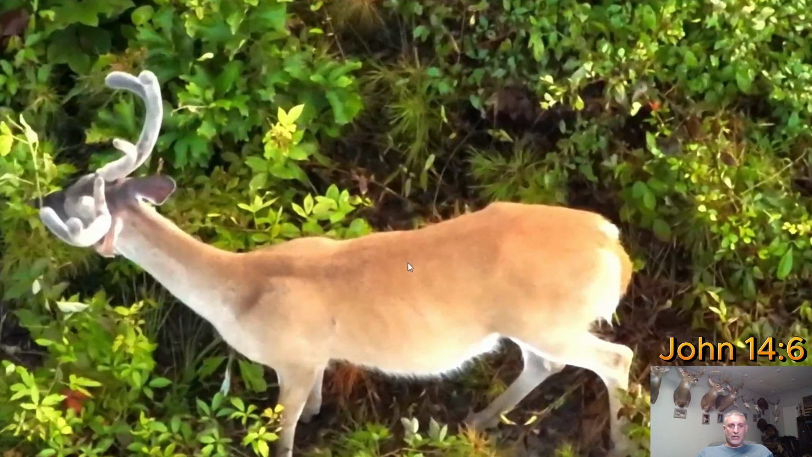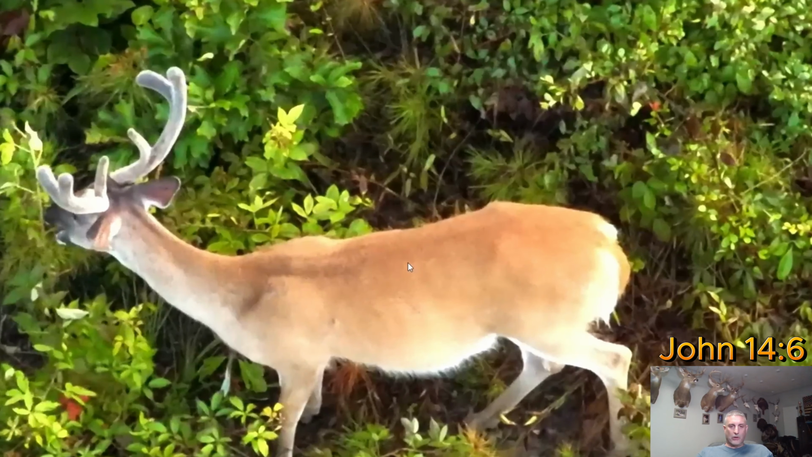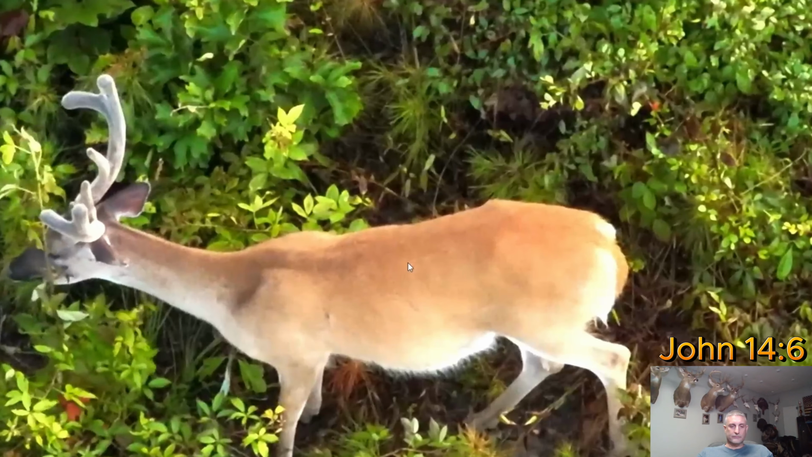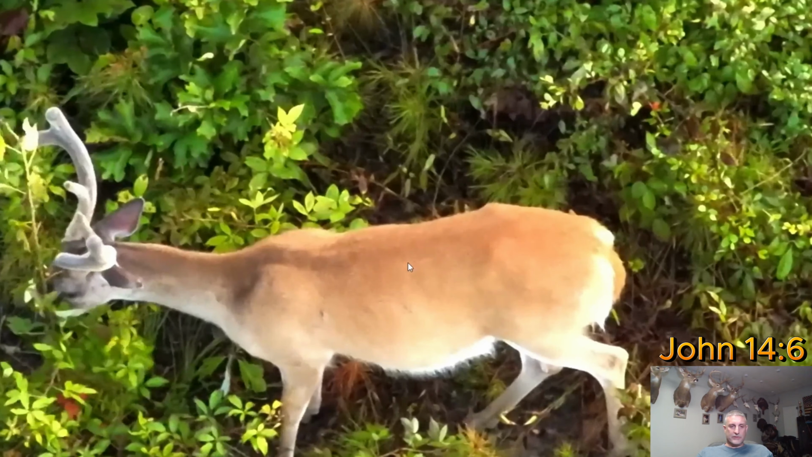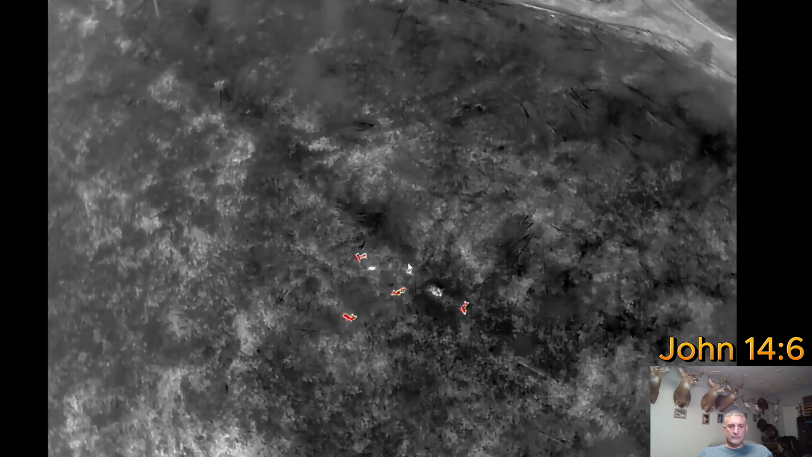Surprisingly, not in the fields. I haven't looked at the fields in the last couple of days. They may not have any clover in them right now. That may be why. But they're hitting this clear cut pretty hard right now. So we'll watch him for just a second. It'll zoom out, and then we'll look at some more deer.